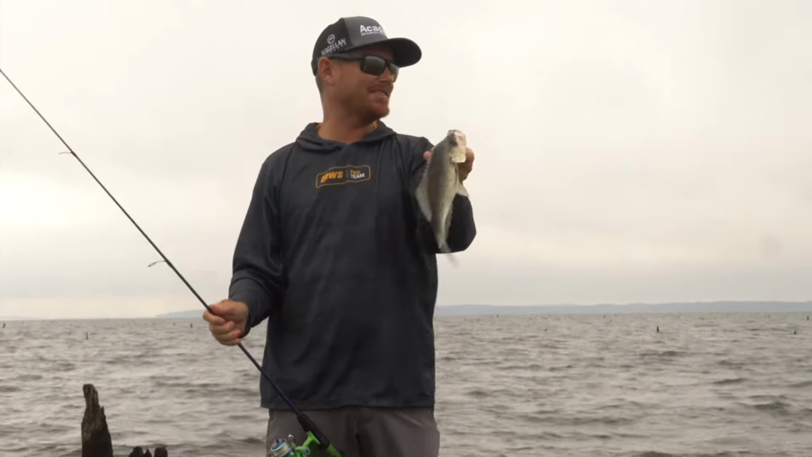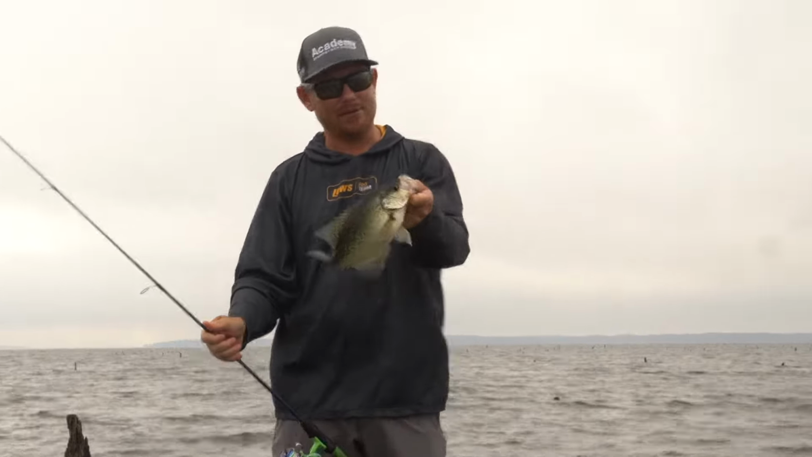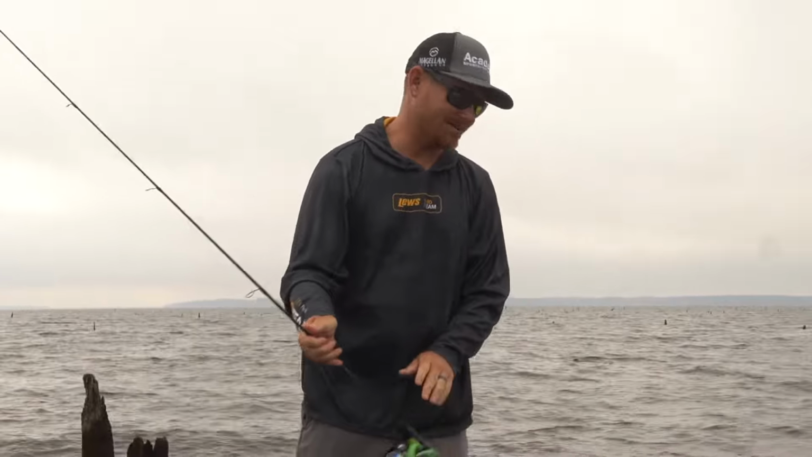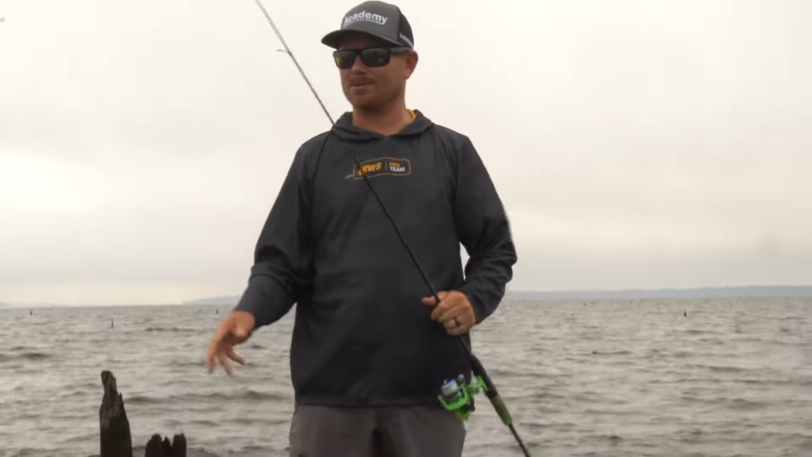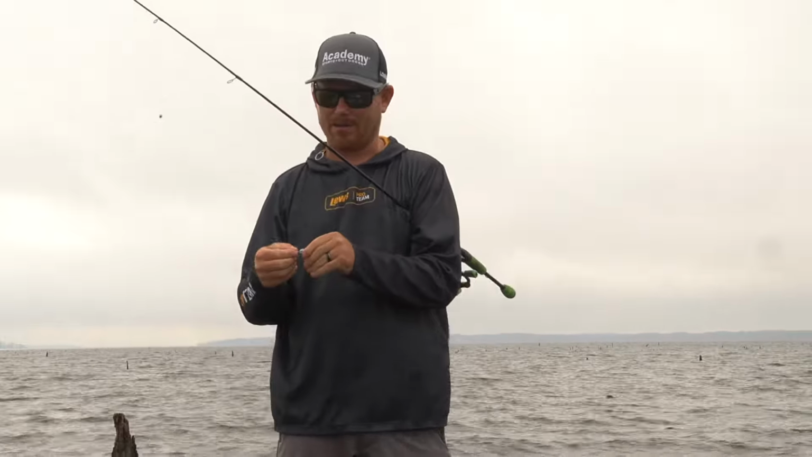You know, the day and age of going out there just dropping a minnow over the side of the boat, I mean, you can still do it, and you can still catch crappie doing it. But I'm just telling you right now, guys, it is just so different these days, especially with stuff like Active Target and just the sheer understanding of how these crappie set up.